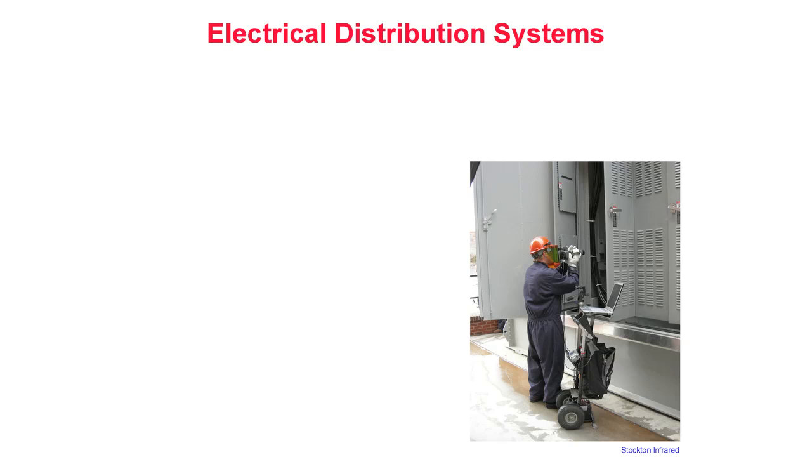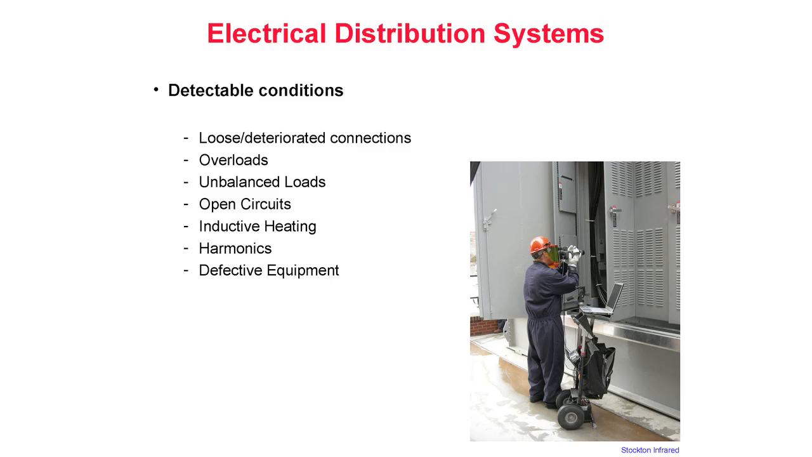The theory behind this application is simple. Electrical current flowing through conductors and devices generates heat. Many electrical defects are accompanied by a rise in temperature. In some cases, this increase in operating temperature may be present for up to several weeks prior to a failure. Performed regularly by a trained thermographer, infrared inspections can detect a number of problems within operating electrical systems. Commonly detectable conditions include overloads, unbalanced loads, open circuits, inductive heating, harmonics, and defective equipment.